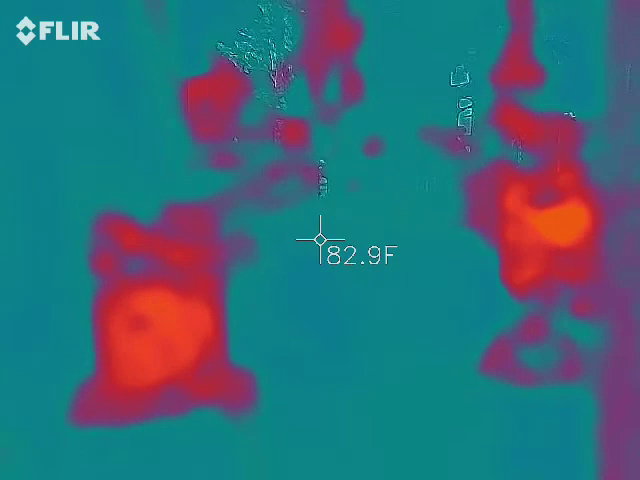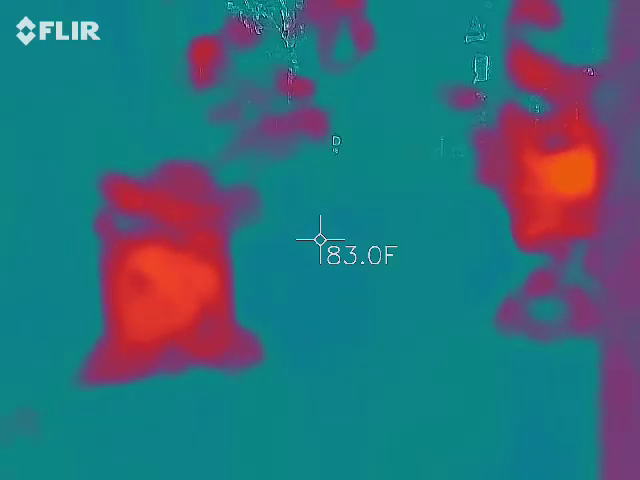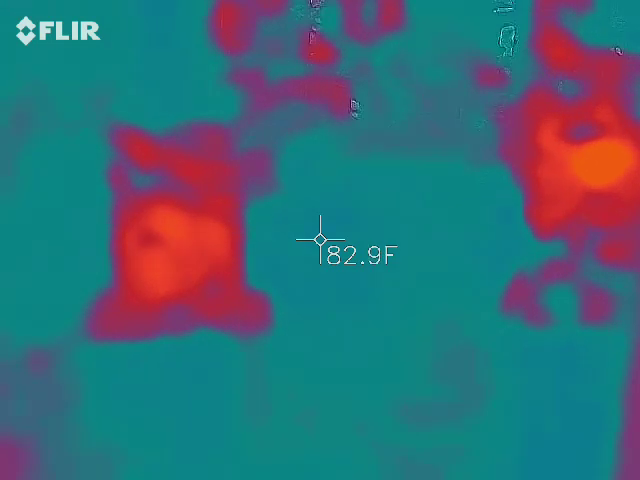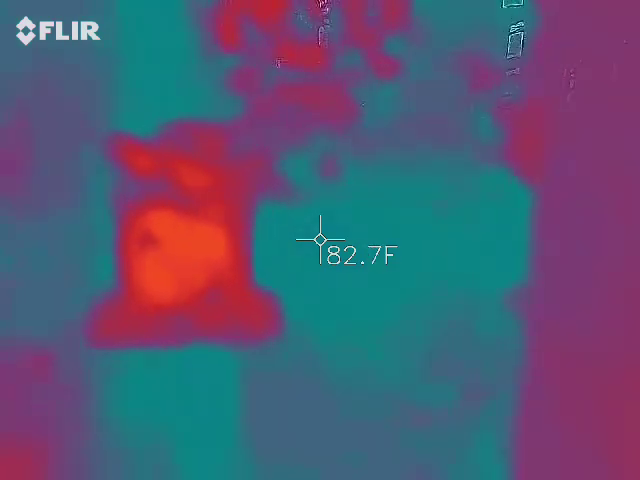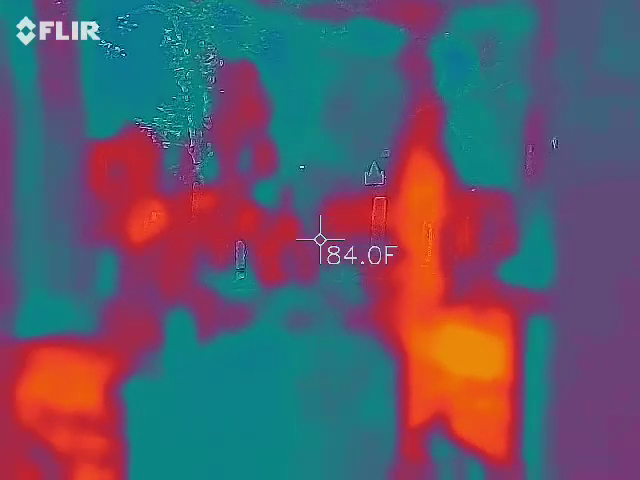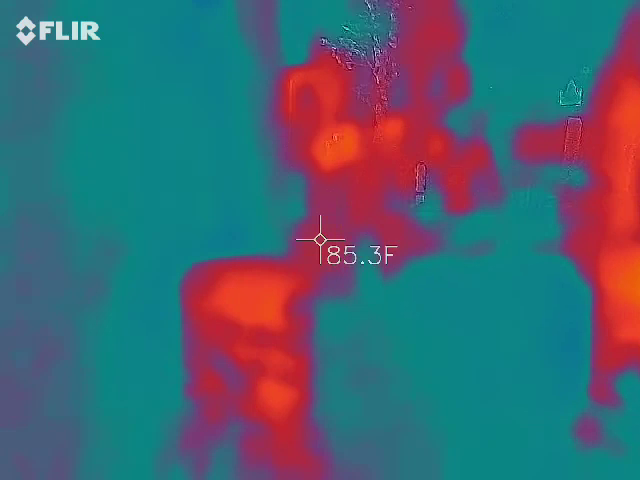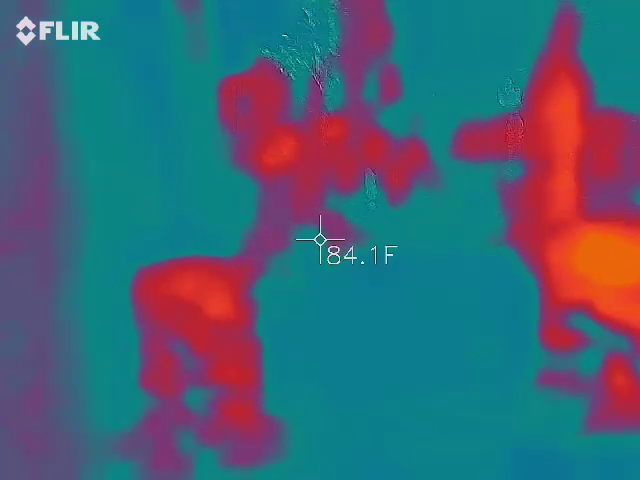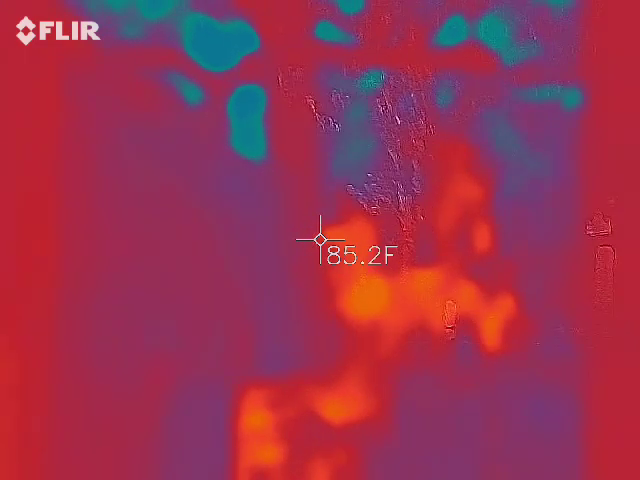How many of us are there? Can you make this wand in my hand change colors?